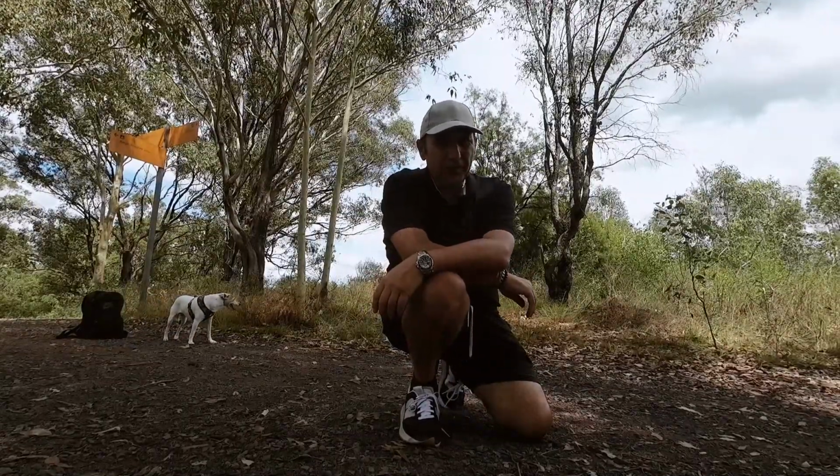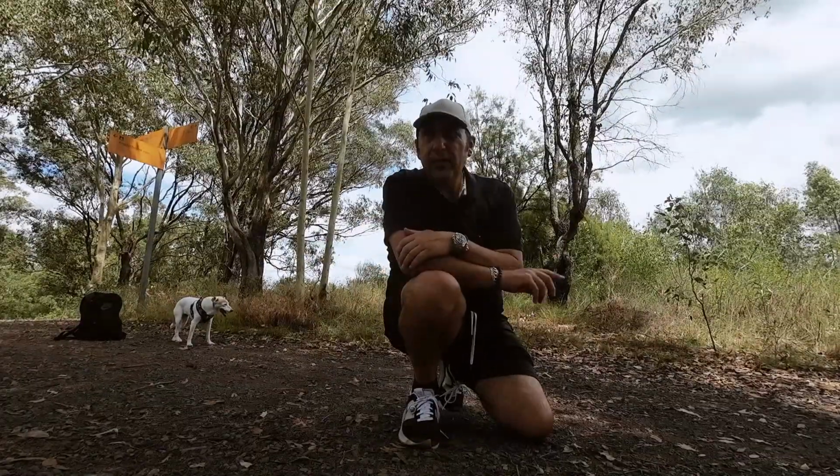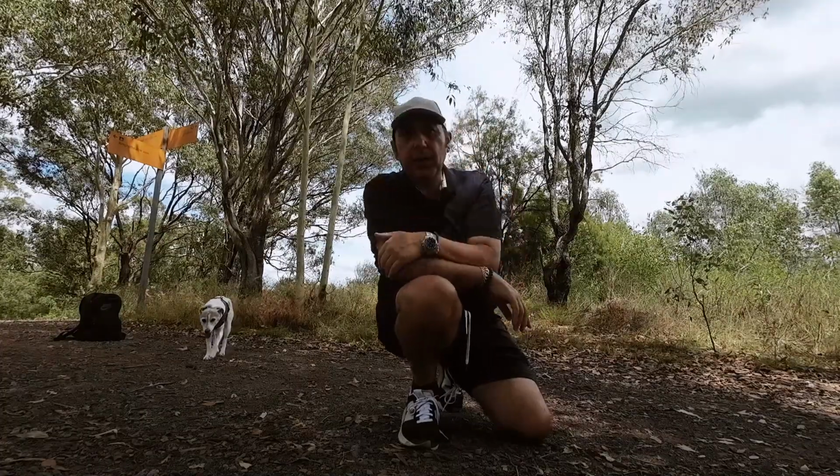Infrared photography, that's what we're going to do today. I've got Jerry with me. Jerry, come say hello. We're going to try it out at Hoxton Park, this nature reserve. It's like a walking track and the dog park's just there.